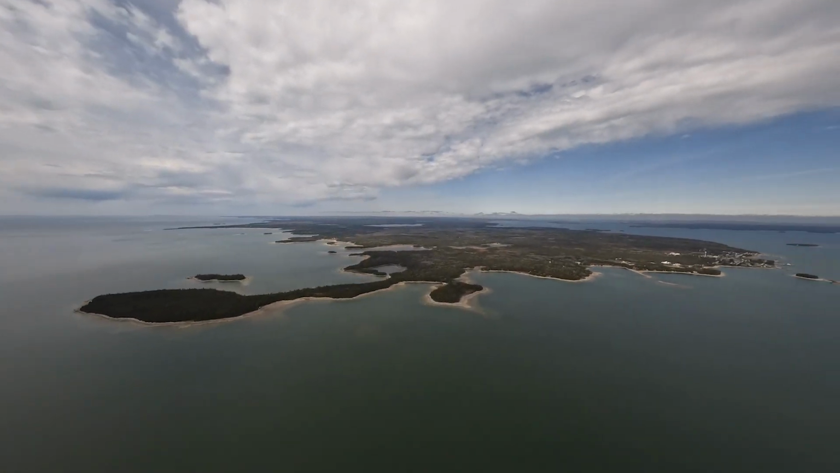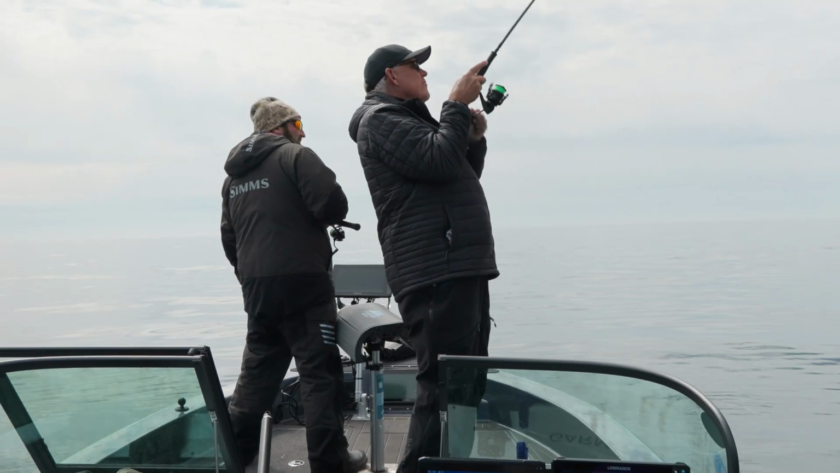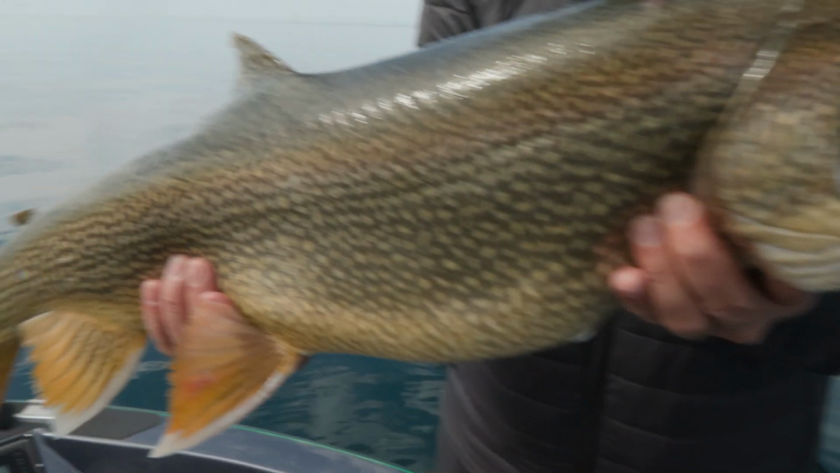Welcome to Drummond Island, a fantastic multi-species fishery, but today we'll be jigging for lake trout. And wait till you see how they do it here. The technique will surprise you. That is so much fun. The fish will surprise you. And that right there, that's Drummond Island on steroids.